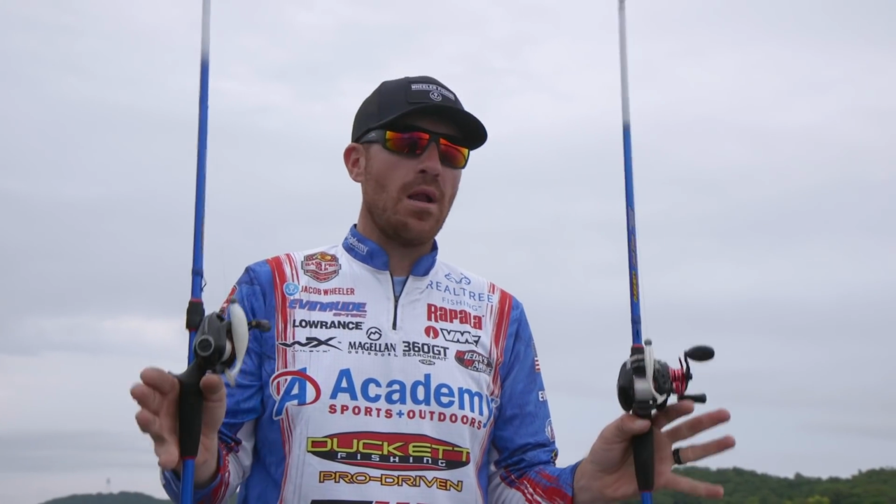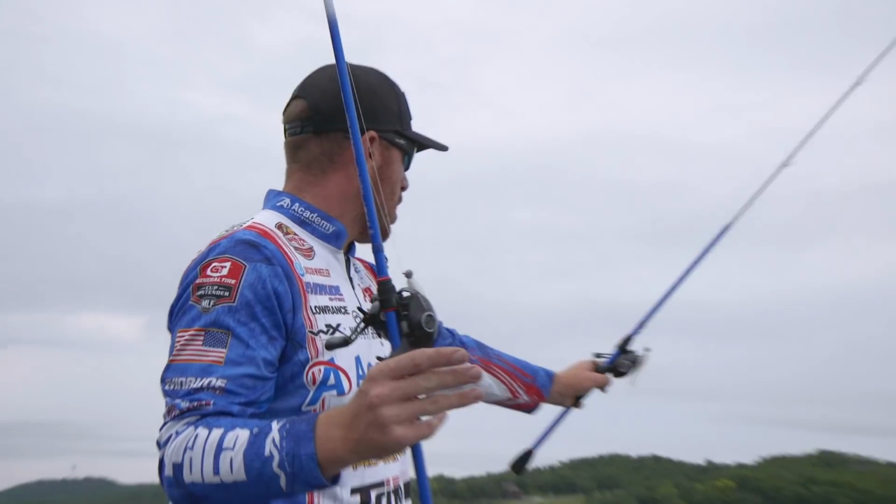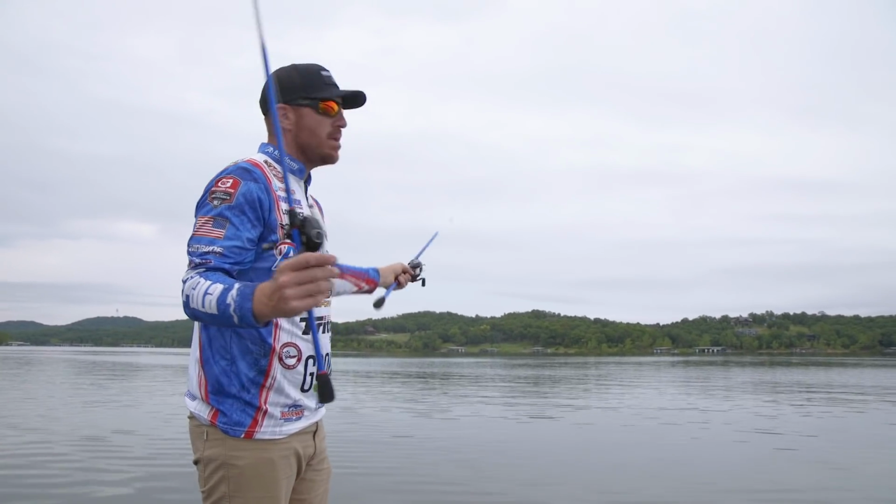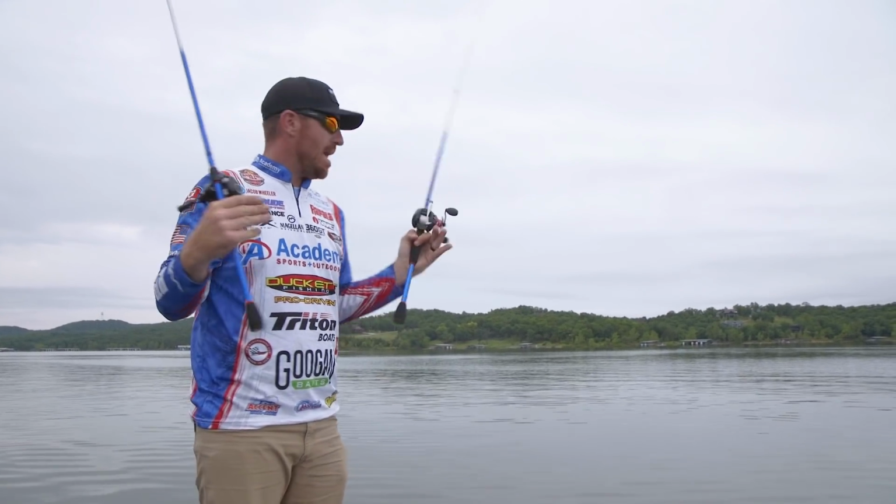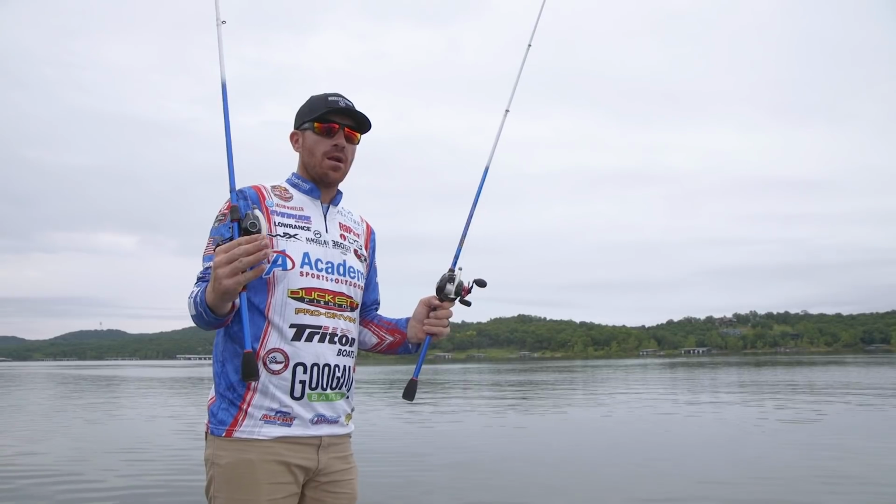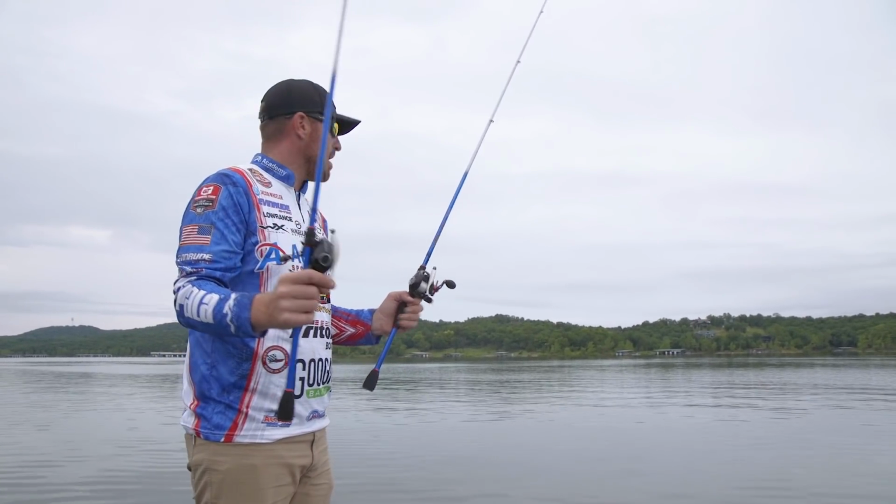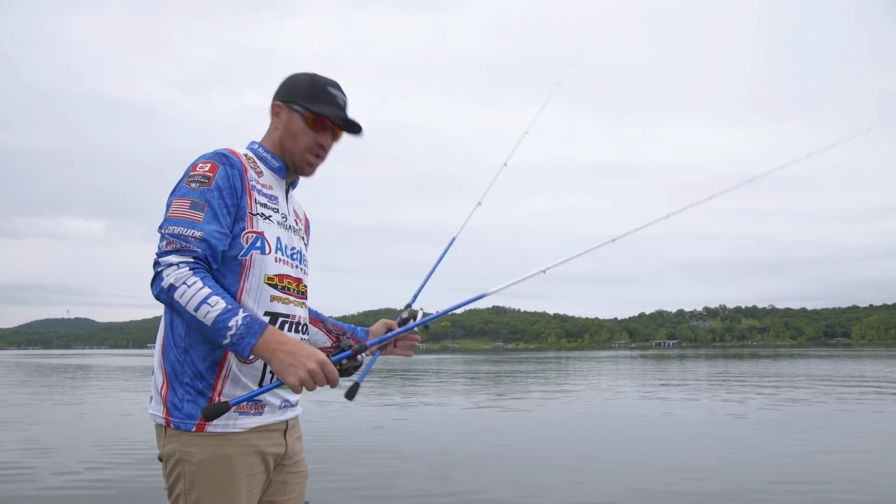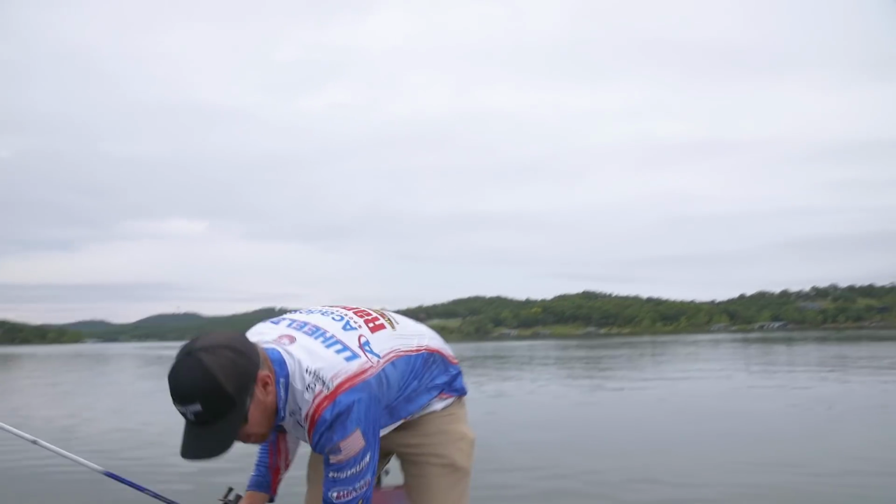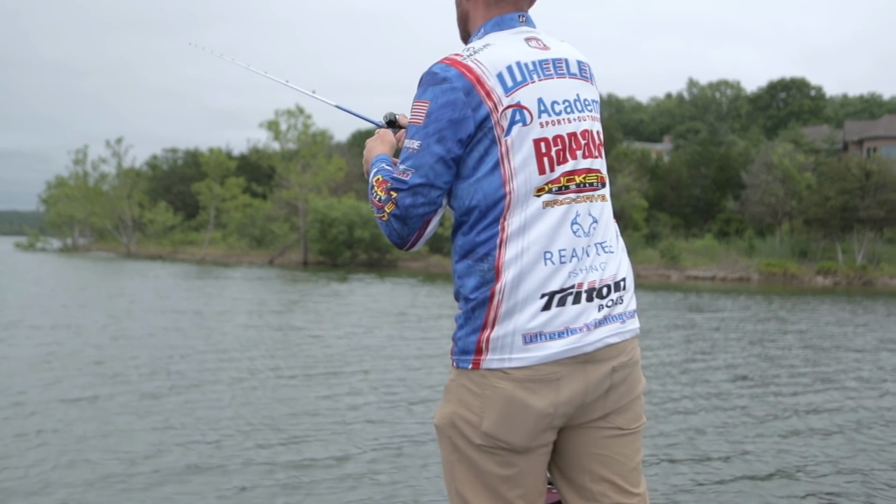If I found a school, that's my first cast, because I can stay off of them. Those fish are sitting over that way. I can stay off of them, make my cast out there and reel it through them. And if they were going to fire up and bite, I can catch way more fish quickly on the swim bait than I could on a drop shot or a shaky head. So let's go ahead and make the first cast with this 4-inch swim bait. I'll line up. Let's see.